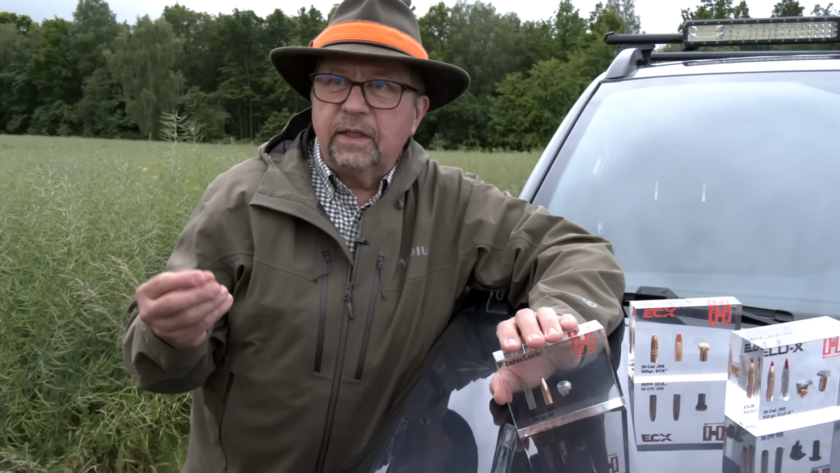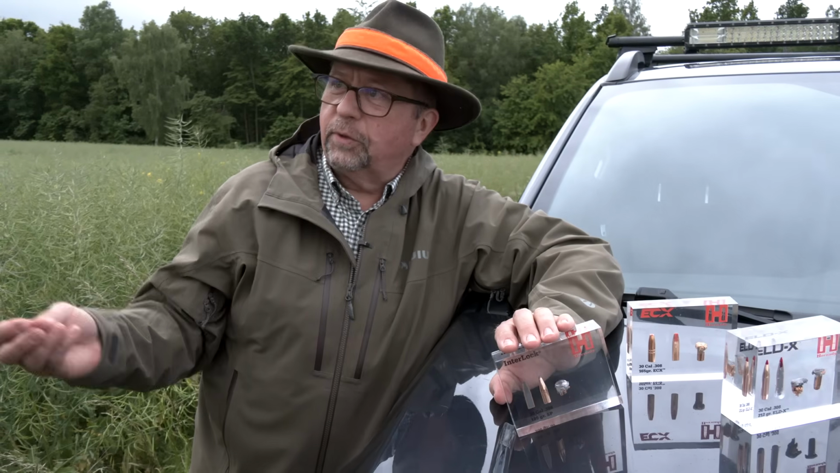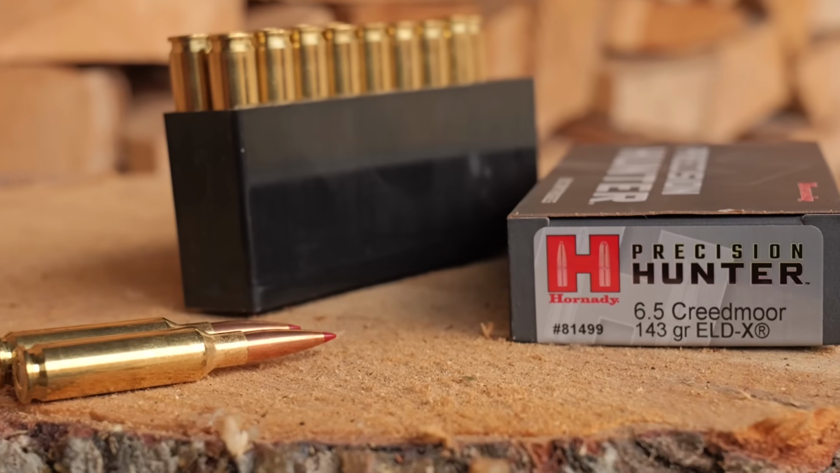Yeah, the thing is, you have to meet the demands and expectations of the customers. As a pro, you can't track every animal you shoot. If you do culling, if you do management, you want to shoot several animals and be effective, and if you have to look after every one for half an hour, it doesn't work. Agreed. So the main thing is to get it down quickly, like on driven hunts, like here. And then maybe in other places you have different requirements, like an ELDX if you want to take longer shots.